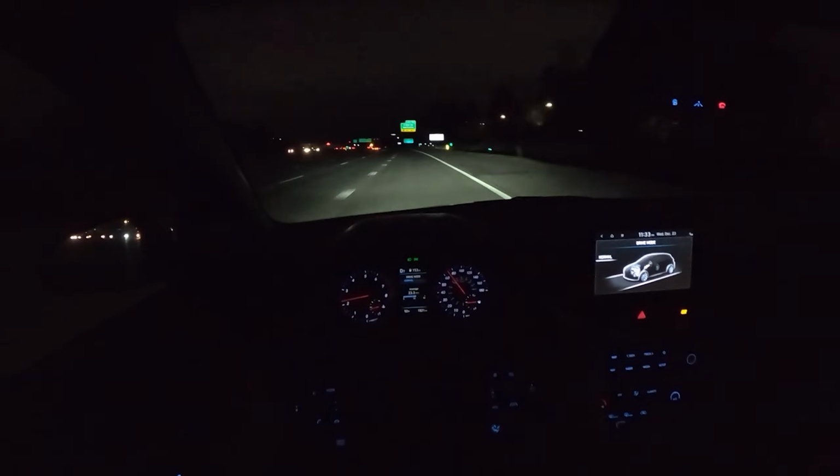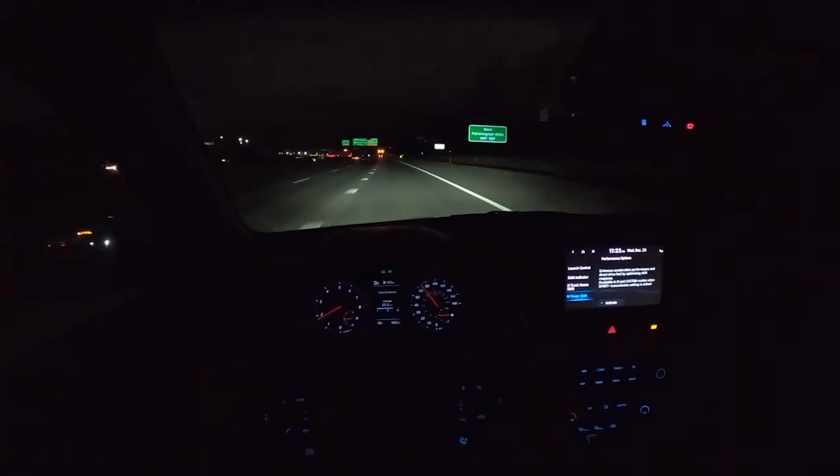Guys, there are not a lot of street cars in the real world that could hang with this thing on a back road. Oh, it's so good. I love it. I just love it. I would buy one of these, you guys. I would own a Veloster N, and I would get the DCT.